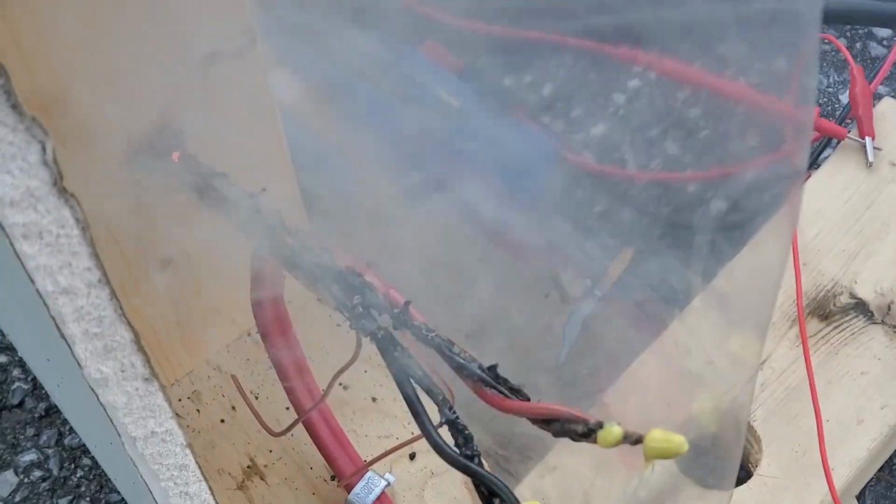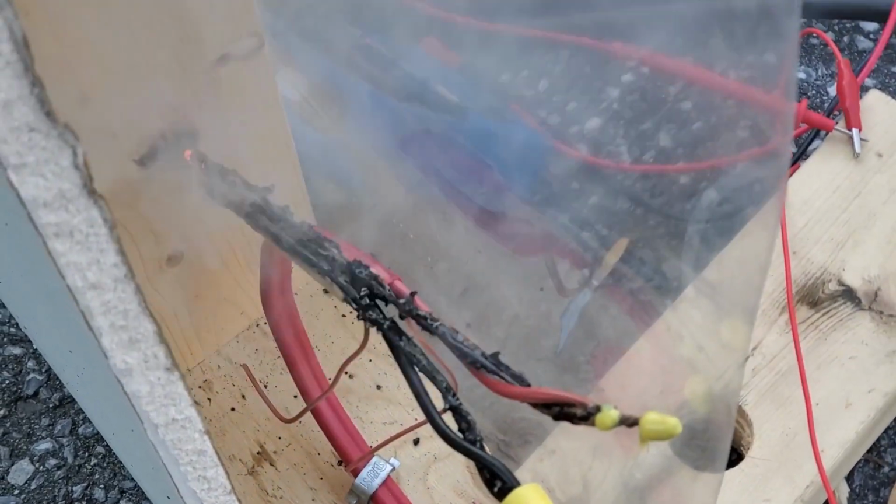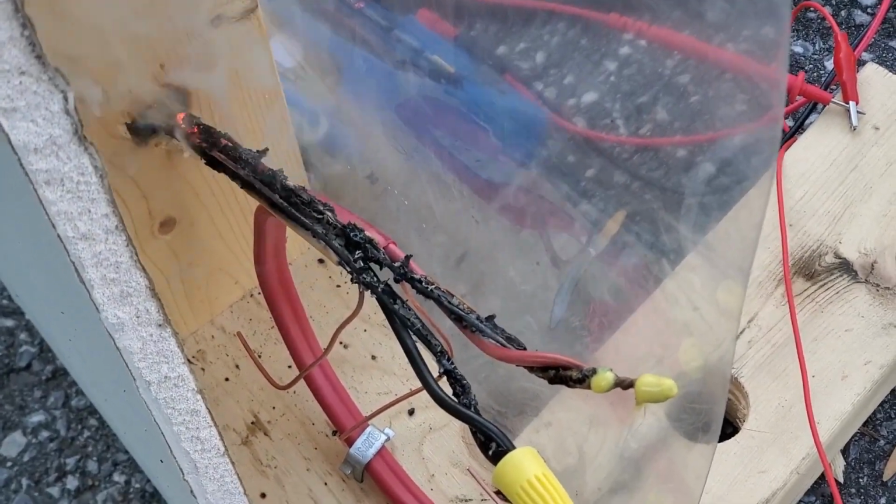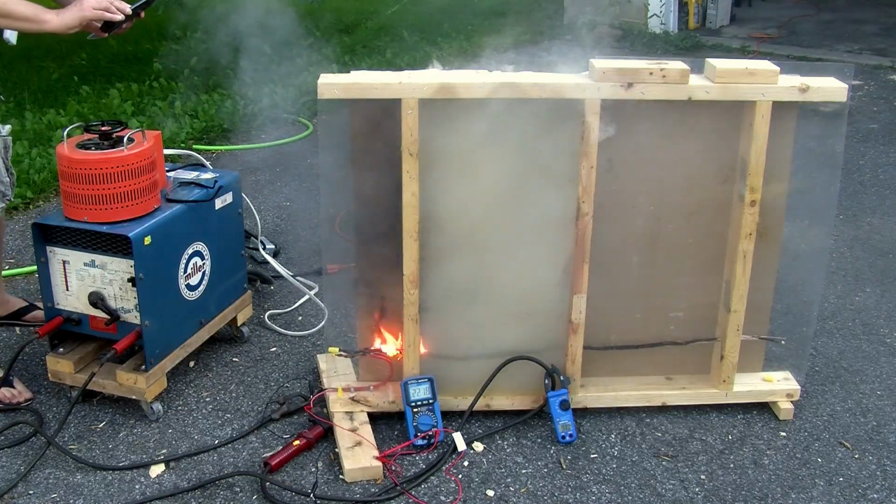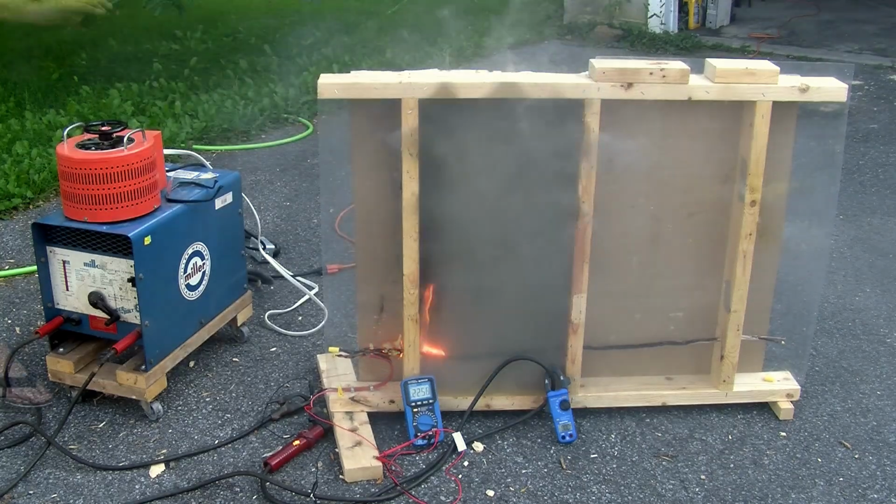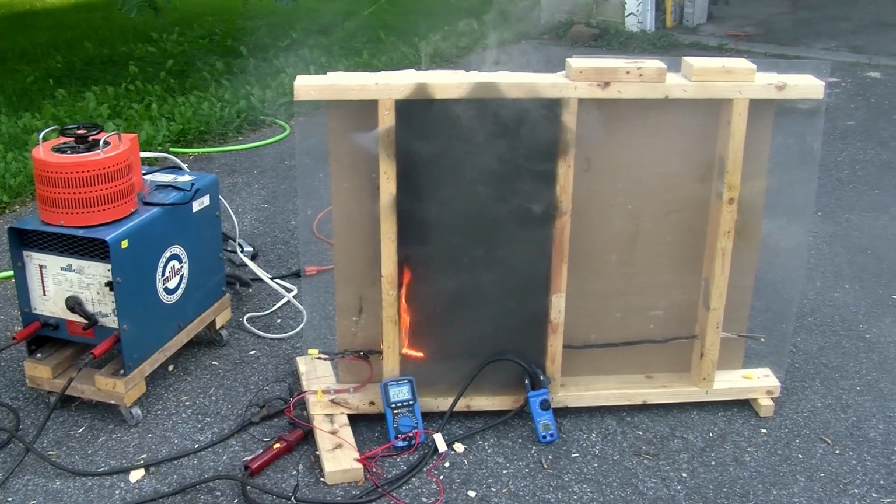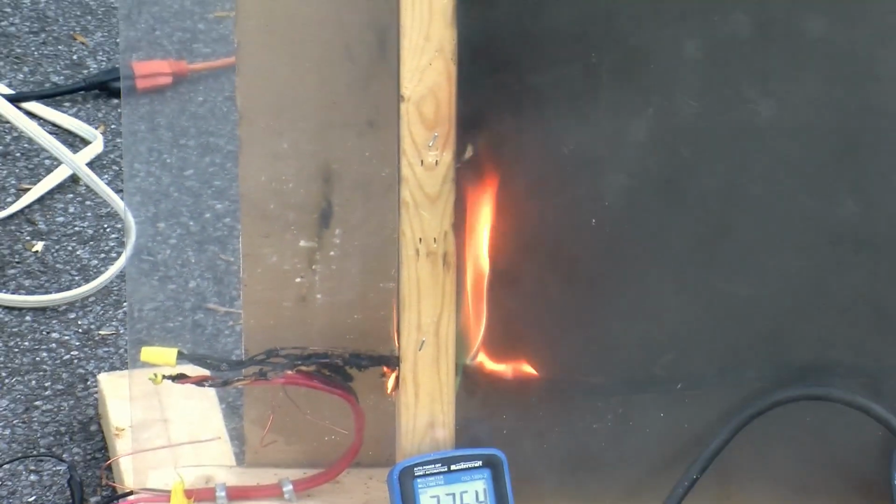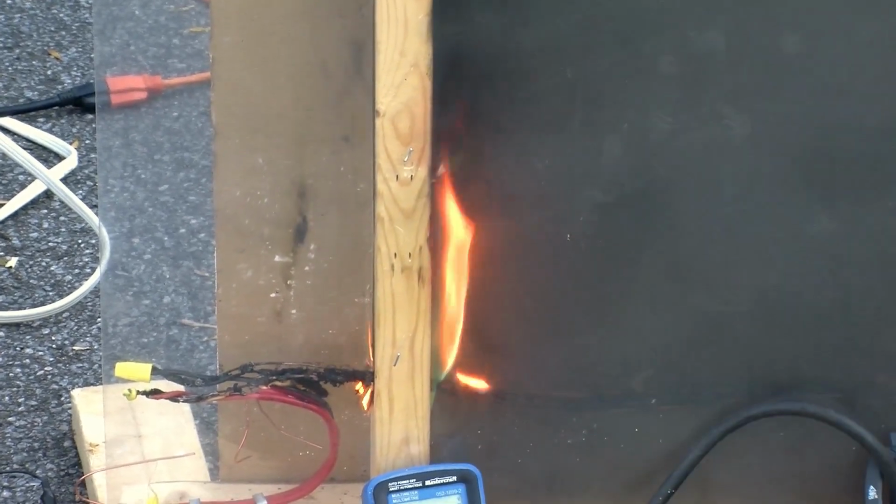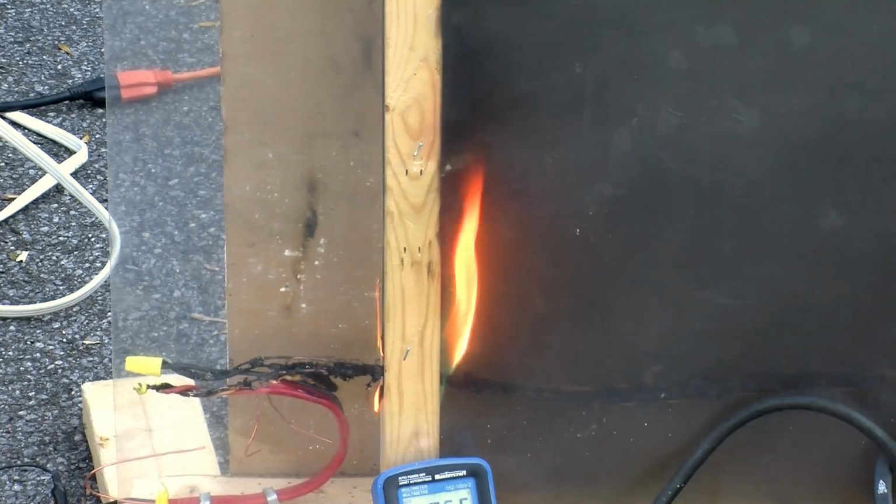Look over here where the wire goes in. You can see some glowing. So we're really close to the point of ignition now. Oh, and there's a fire. Oh, and there's a fire inside too. Not at all surprising with this sort of situation. And you can see how the smoke has sort of turned to black now. You can also see a bit of green on the flame near the copper wire.